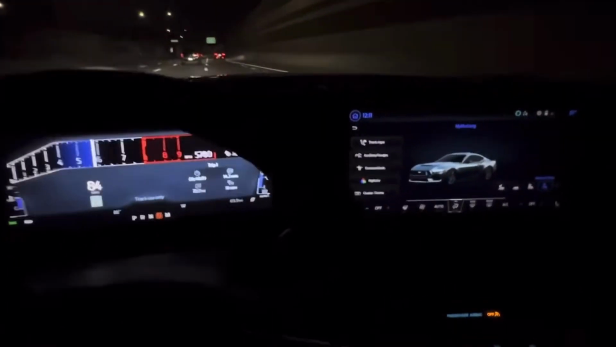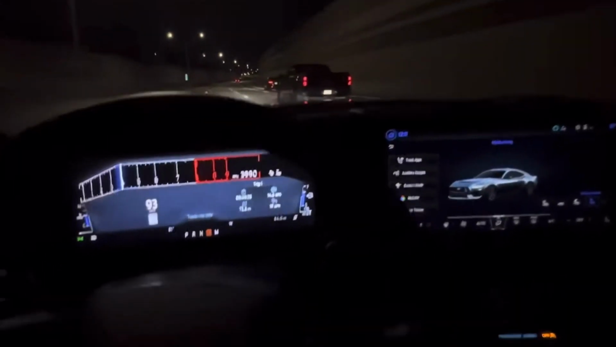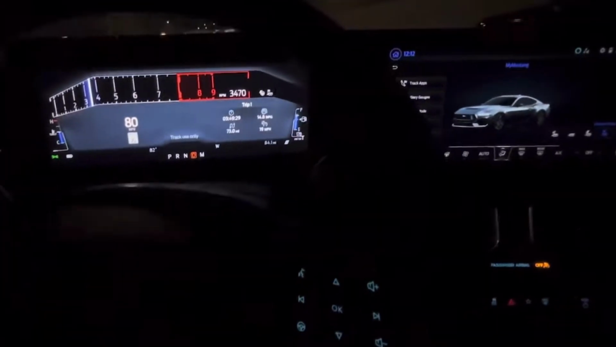Today we have a very special video lined up, a point of view drive of the 2024 Mustang GT. Not only a point of view drive, a pure sound and a night drive video.